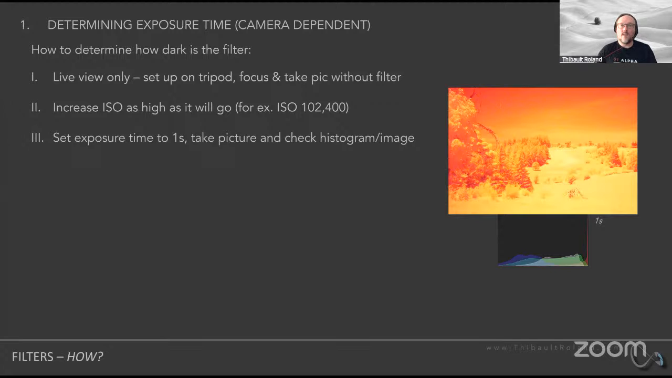That image might be underexposed, might be overexposed. Let's say it's overexposed like what you're seeing here. What you're going to do is crank down your exposure time to say half a second. So crank it down by a stop, going from 1 second to half a second. That's one full stop. And you're going to take another picture.